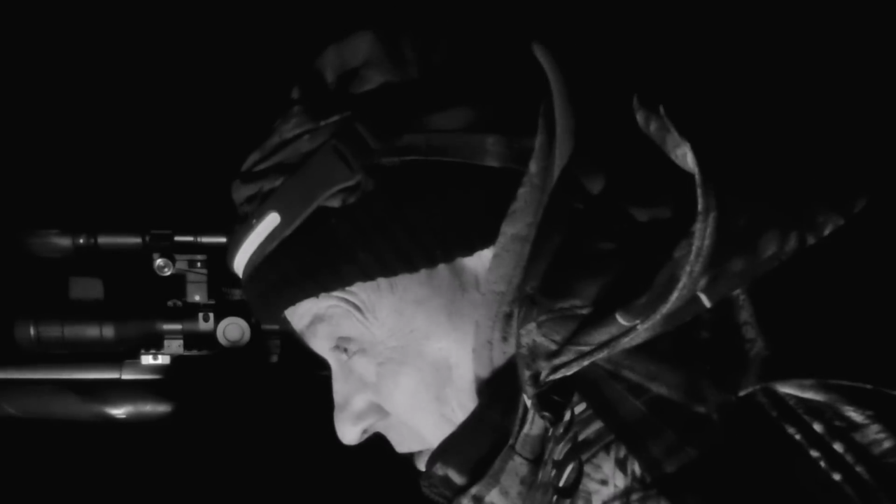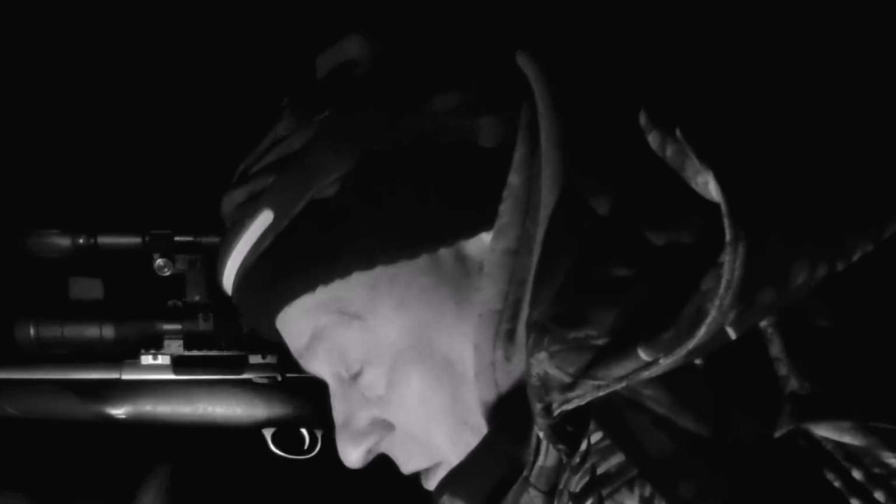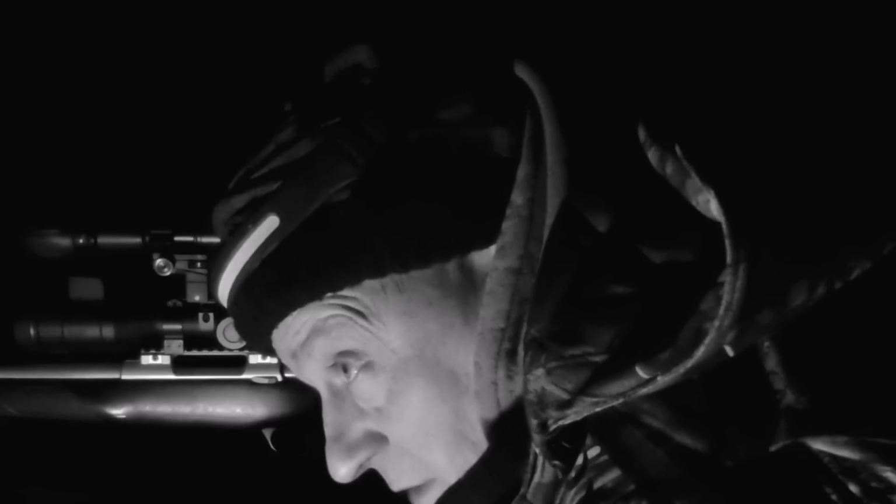Yeah, the first one was probably 100 yards, if that. Probably 120 yards at most, 100 yards. And that wall is 240 yards, so the second was quite a good shot, really. It's just a shame all the condensation and steam, you couldn't really see what was going on. And I didn't focus it right, but like I said, they're both down, so that's the main thing. So let's go and get them.